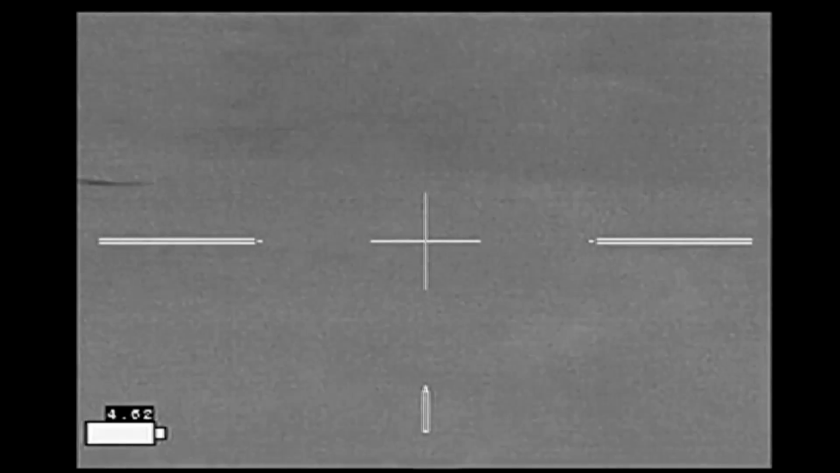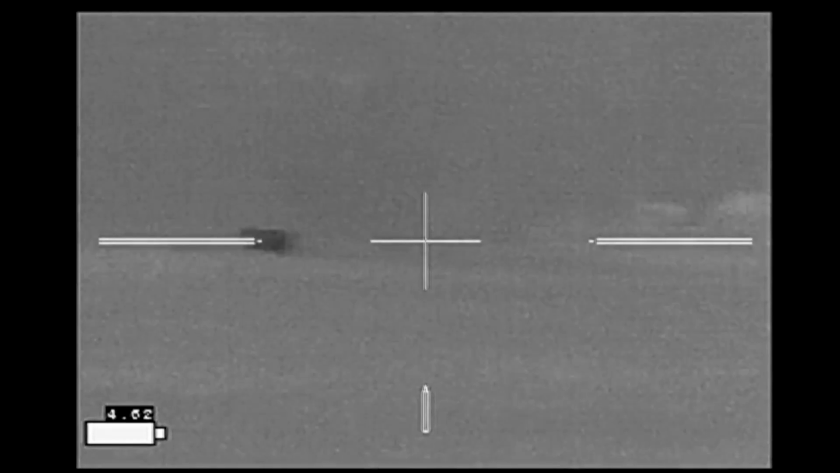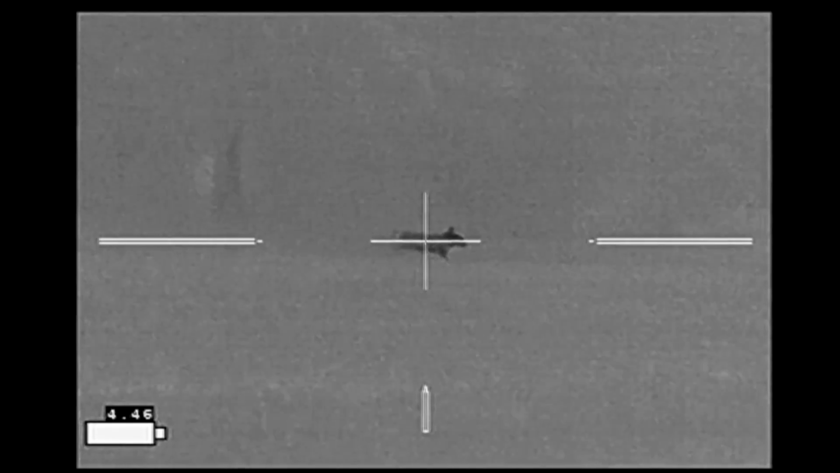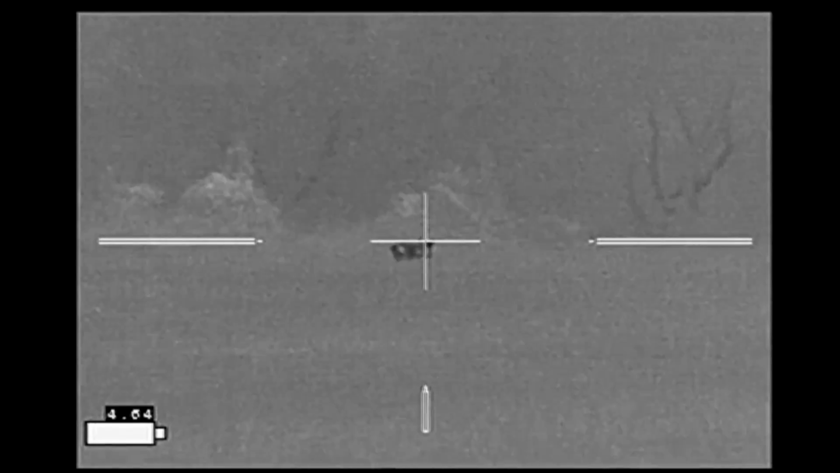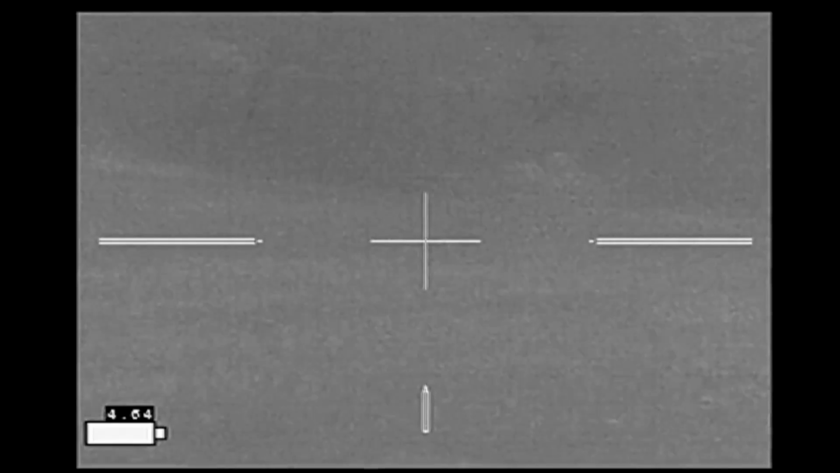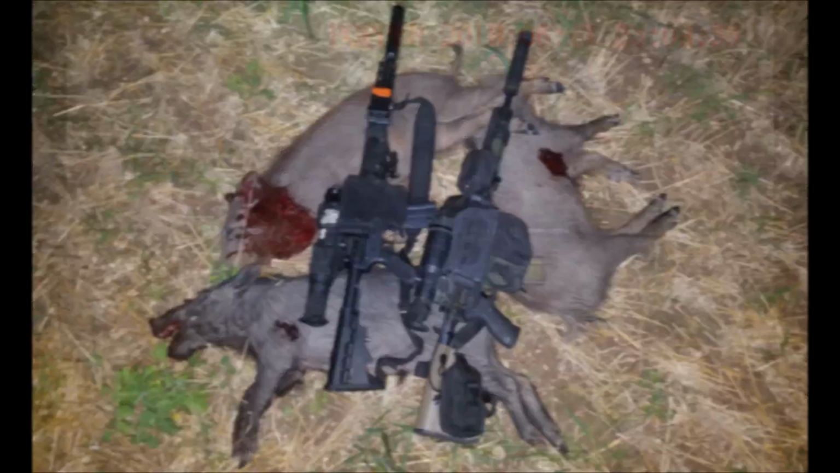Looks like you got one down in the back. Yep. Got one over here on the left. The pig? Oh. Oh, into the tree. Nope. Call it. Okay, take it. Shot. Safe. Safe. We recovered 3 of the smaller hogs, all boars, about 50 pounds each.